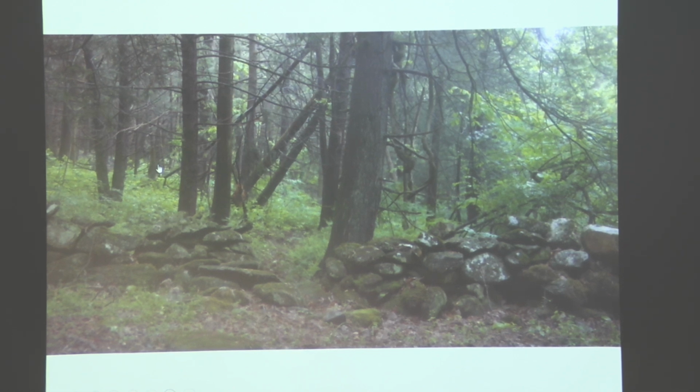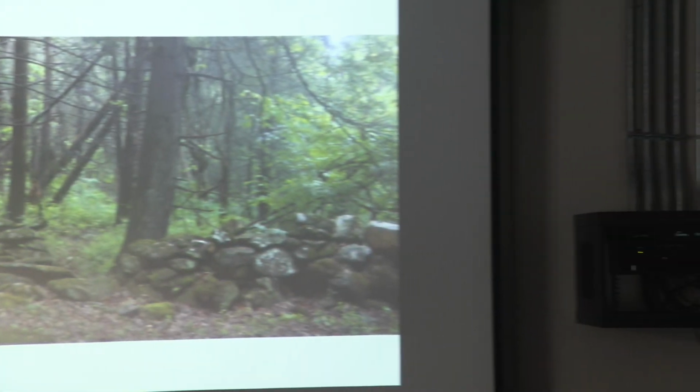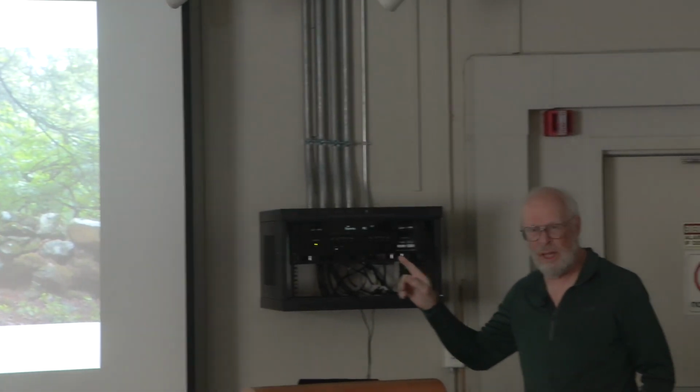Backstory. The fellow whose cam caught this, he was in his backyard with his daughter, and this doe comes out of the woods with a fawn. That don't happen. And they're just hanging around at the edge of the lawn.